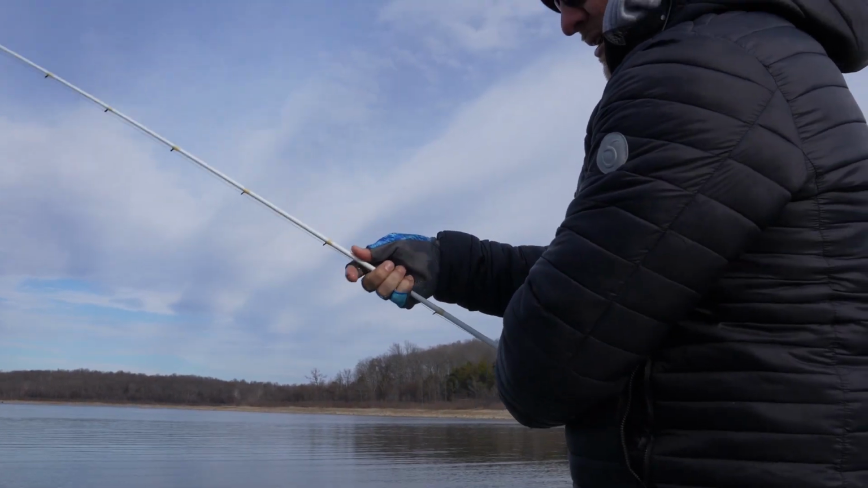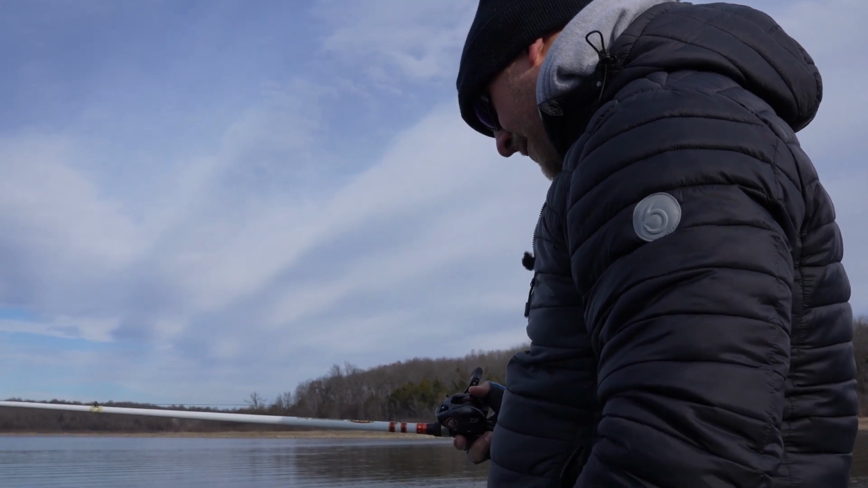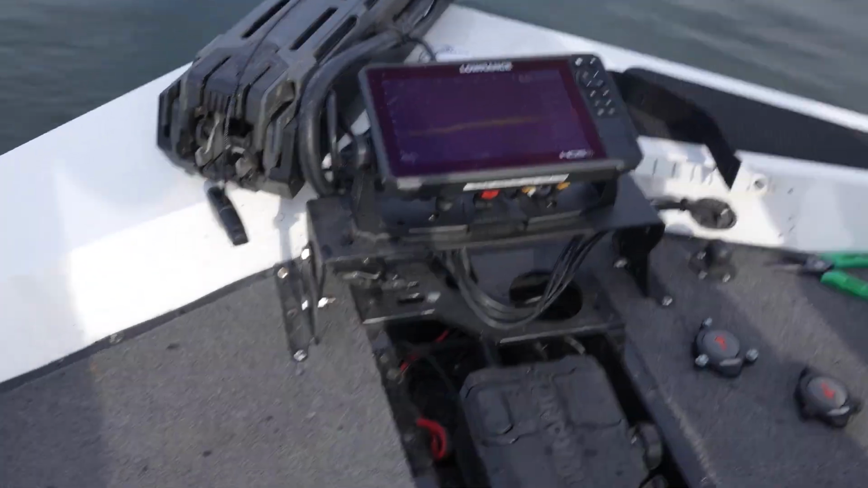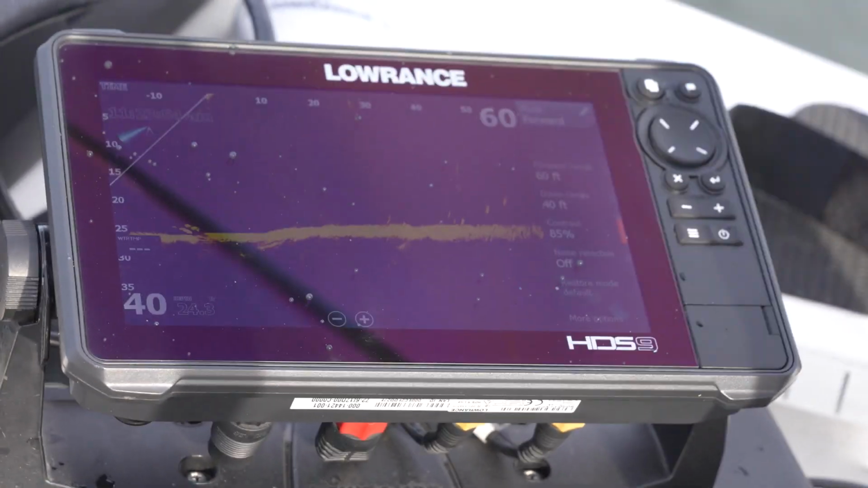And we're basically calling our shots. When you see them grouped up like that and I got it right on their head, here's a pod of them down on the bottom. You can see, guys, there's some smaller ones there, you can tell. And then the bigger ones are kind of out here on their own.